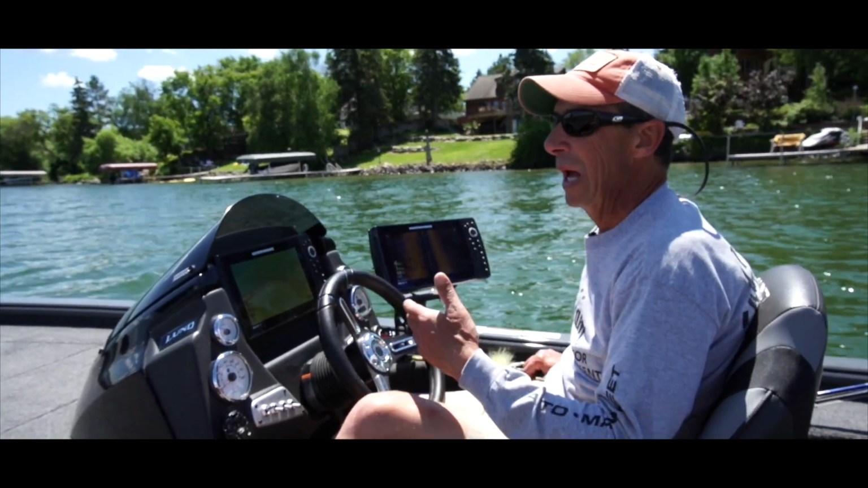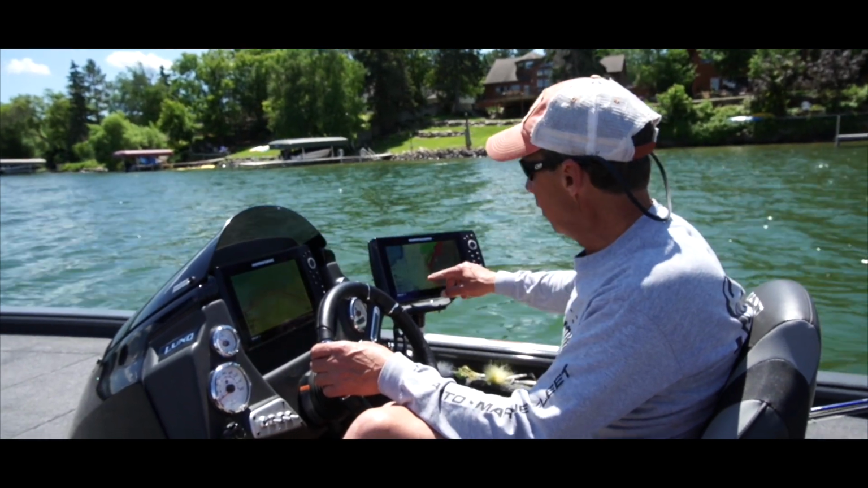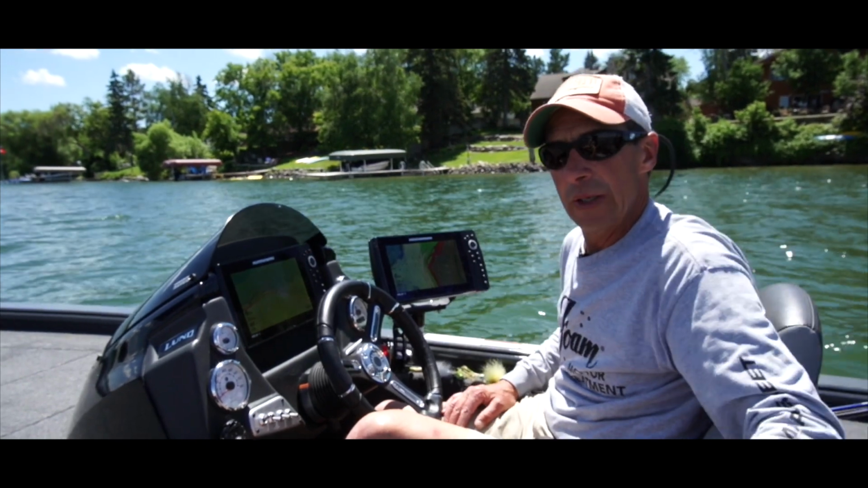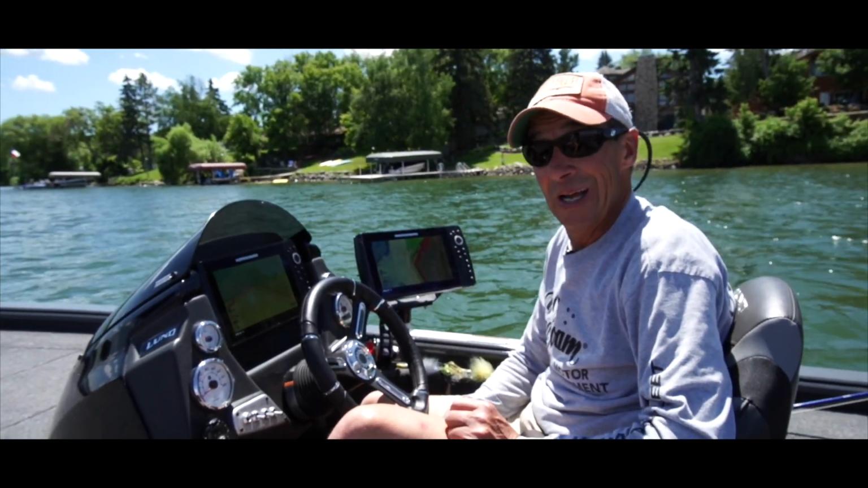But the biggest thing is now what I'm going to do is turn around and go to my map, and you can see all the coordinates that I have dropped on the best cover along this point. And it's that simple. I can assure you, this will help you find and catch more fish.